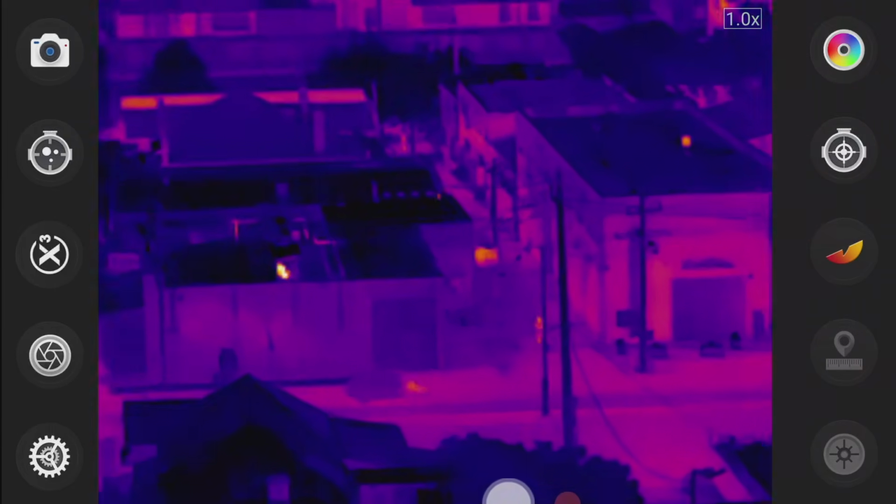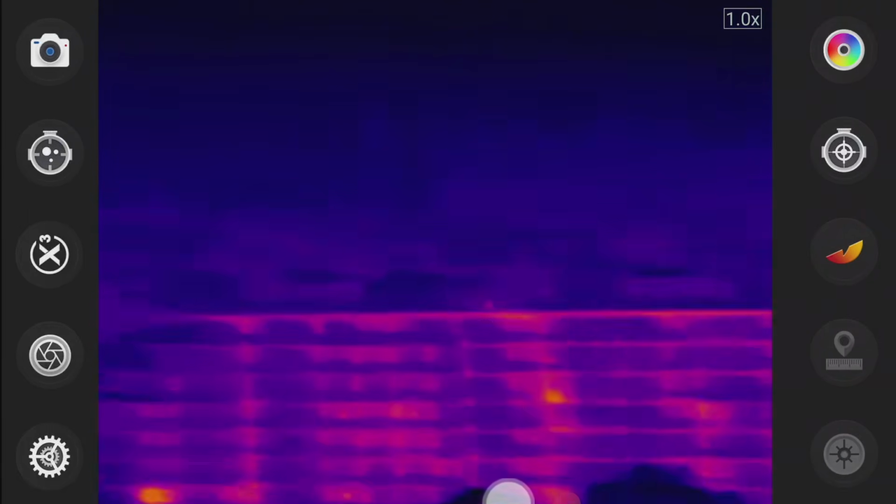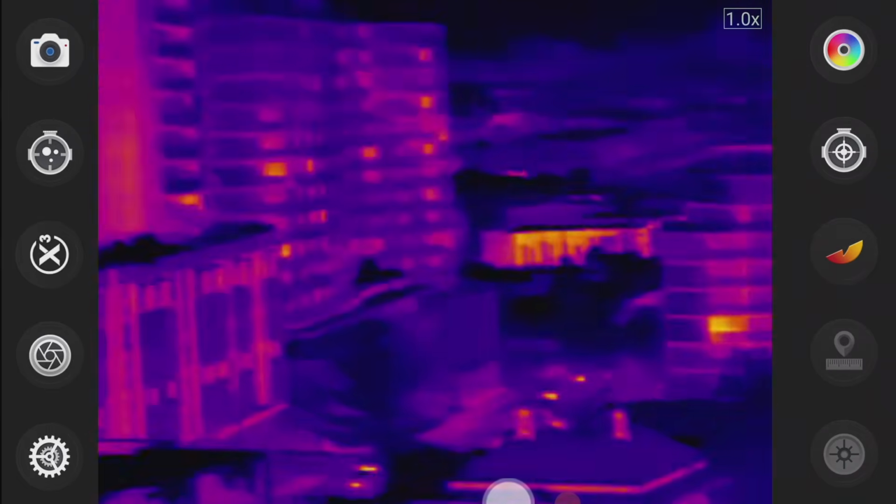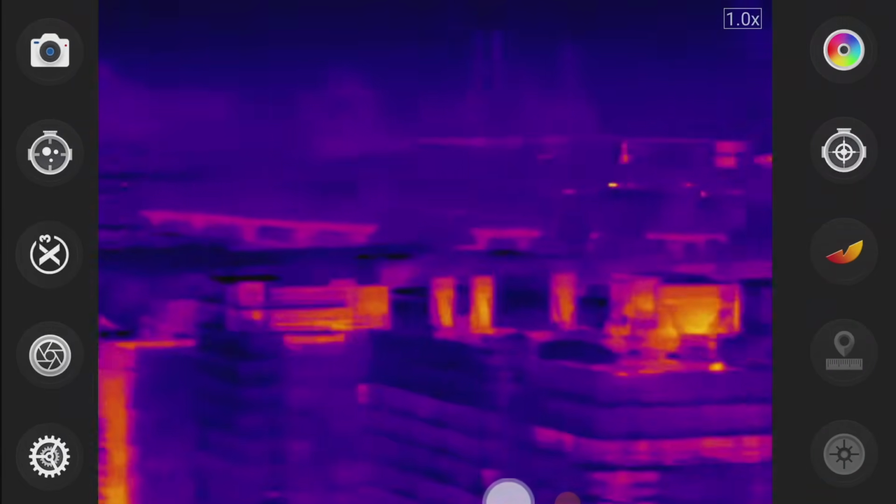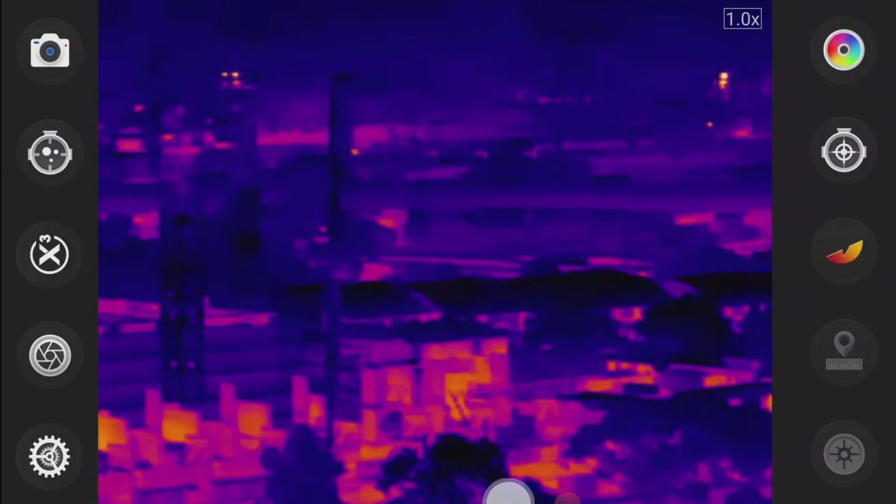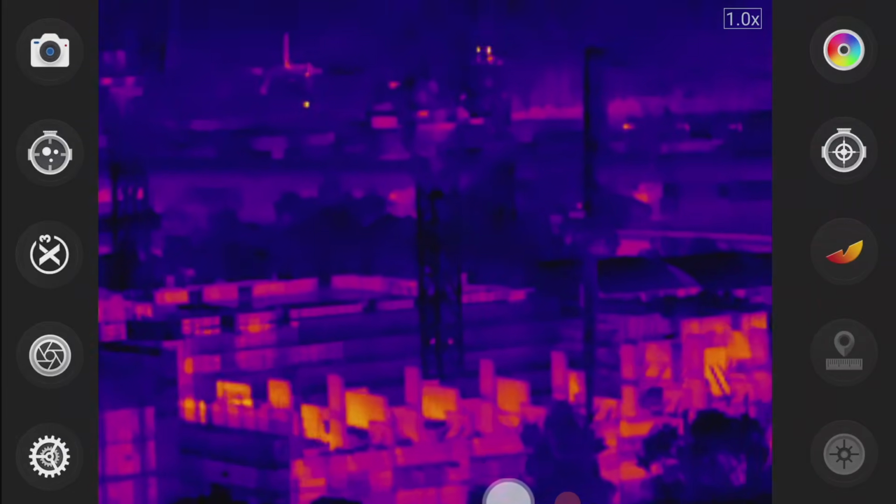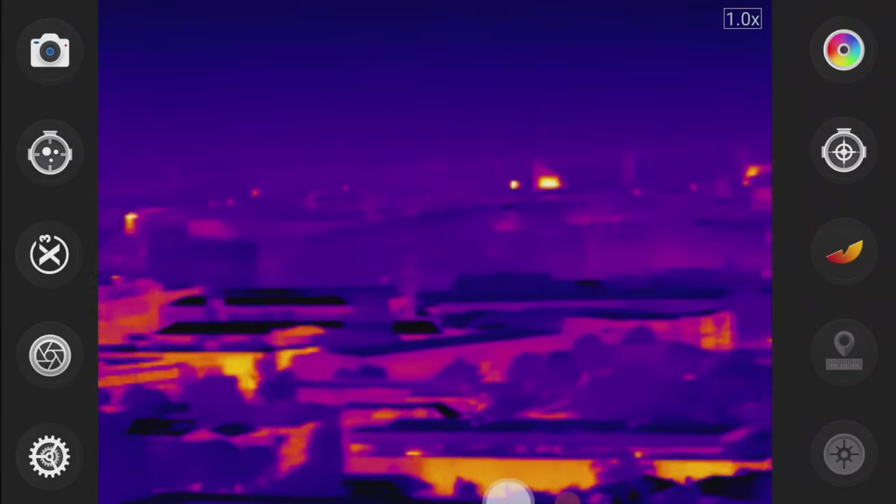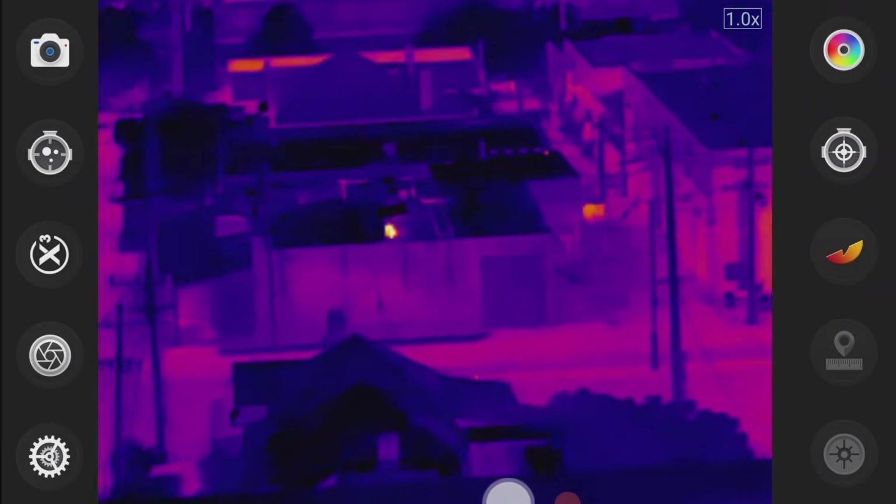Getting a little shaky, but this is all done by hand. It's a train, I think, or some kind of, yeah, going across there. Another person.